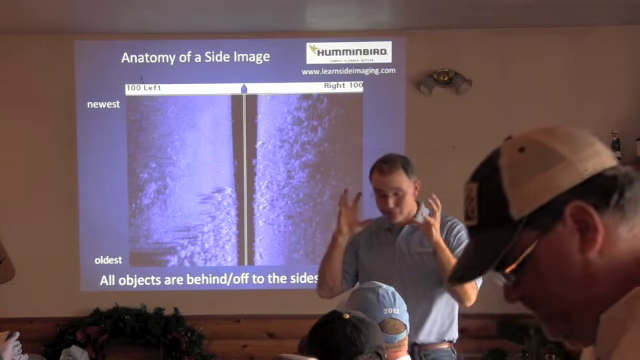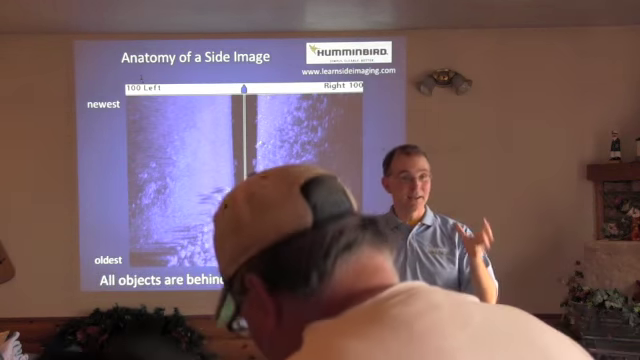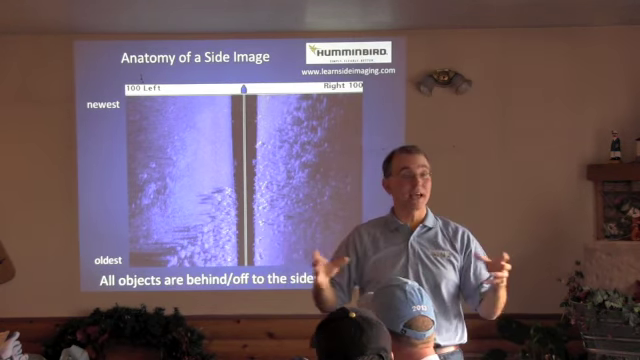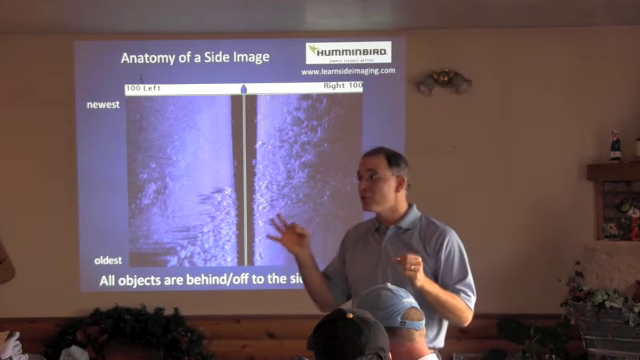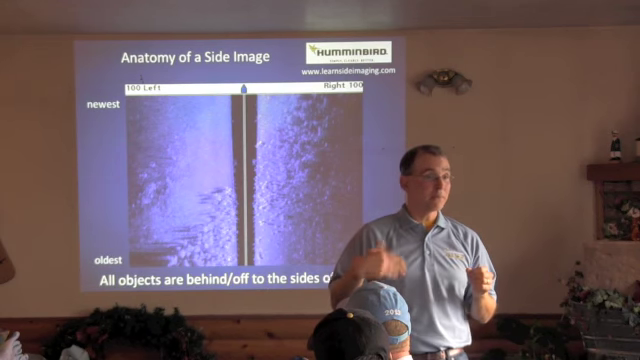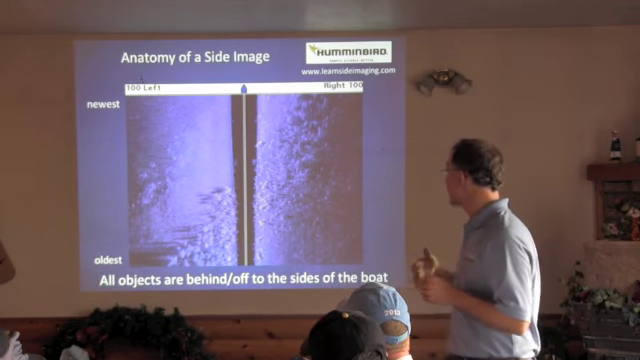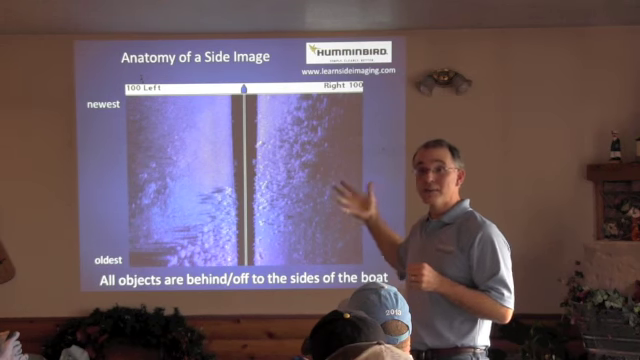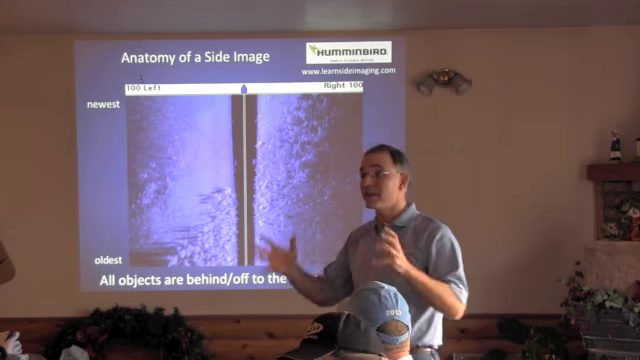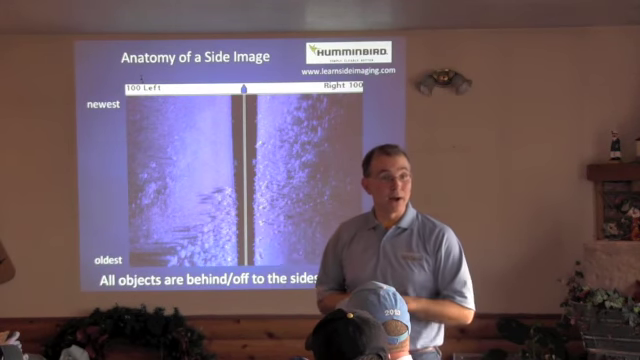So, because not a lot of us have experience interpreting what a side image is relative to the traditional sonar image that we've all grown up looking at, recognizing that traditional sonar image that we've all gotten used to looking at is only showing us a tiny little portion of the bottom that is right beneath the transducer. I'm going to spend a little time as we get started here to talk about exactly what a side image looks like and how to interpret that side image in the context of the underwater world around us.